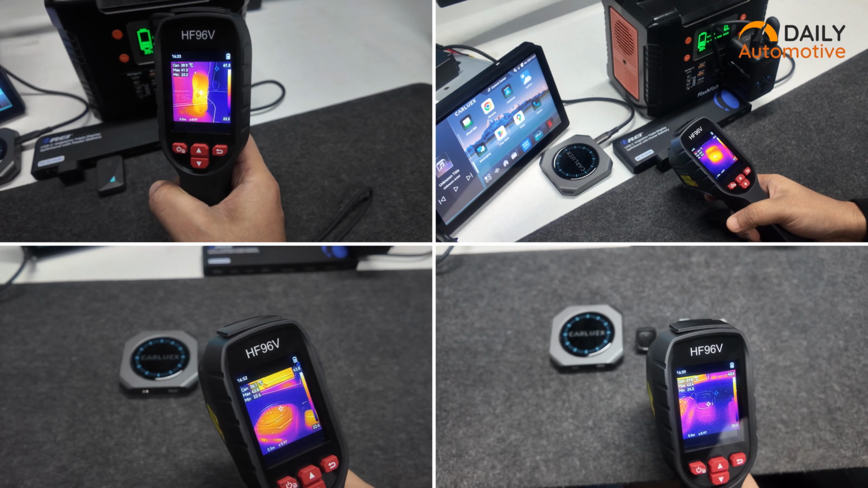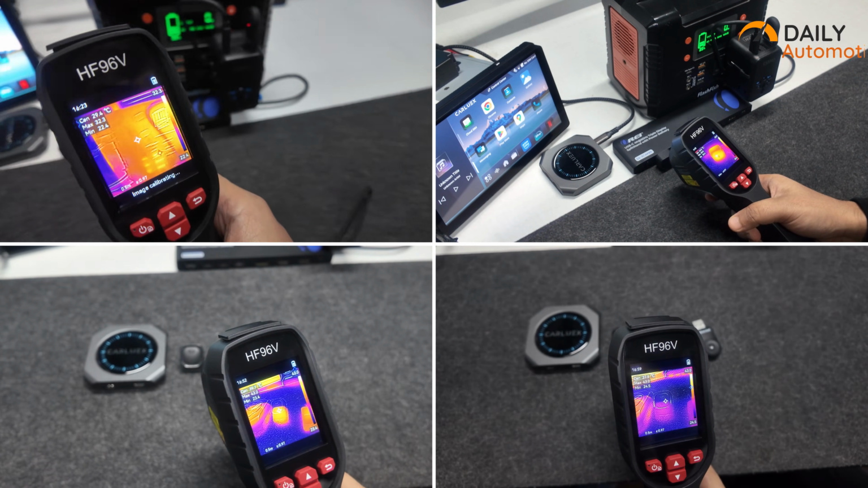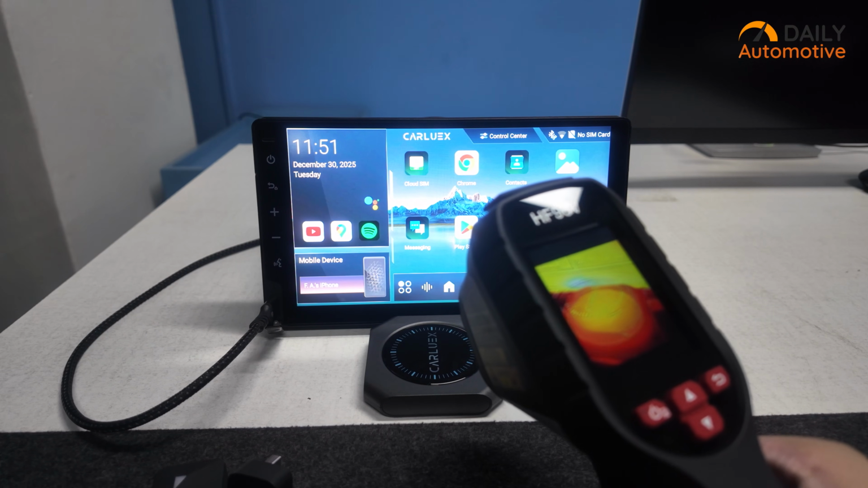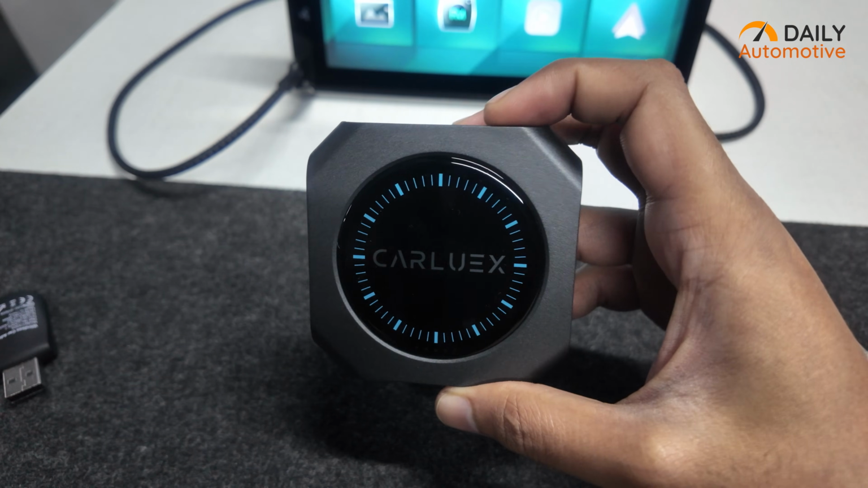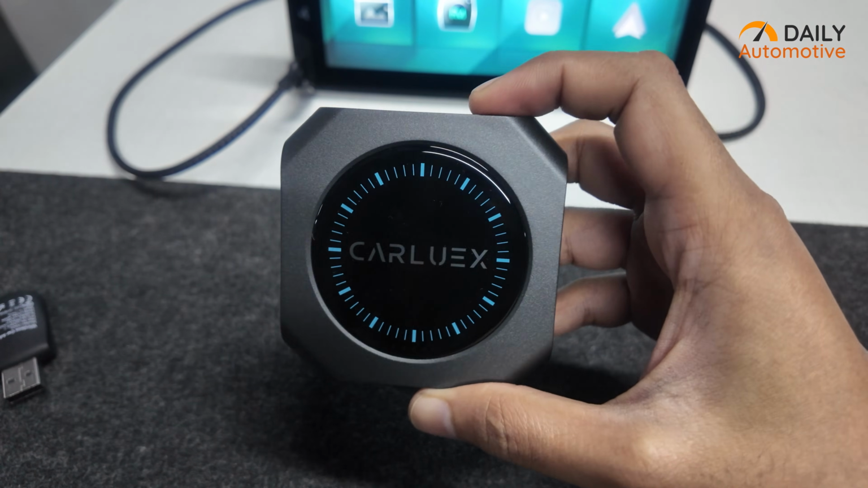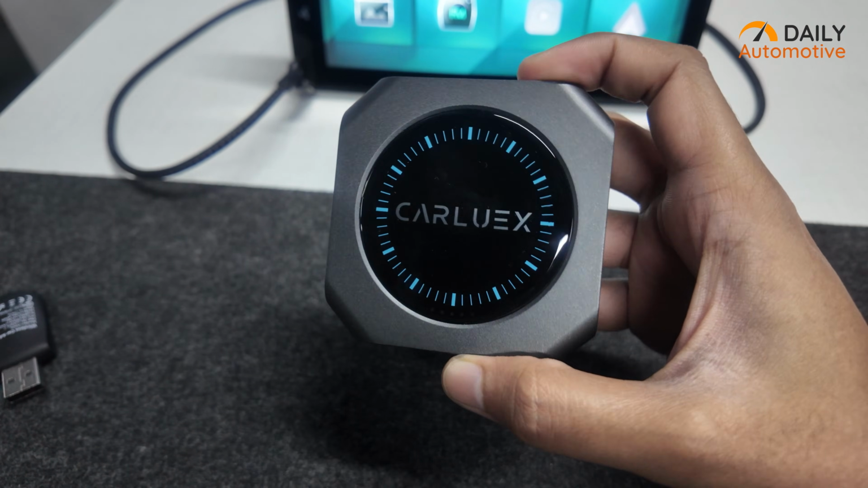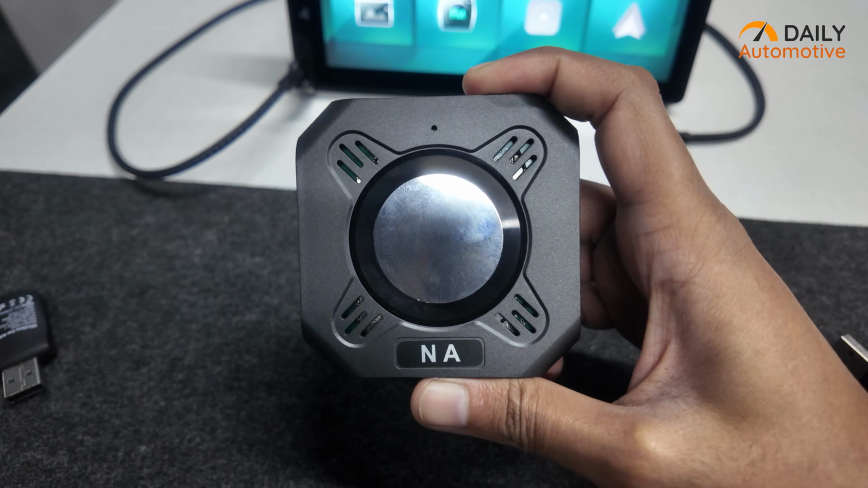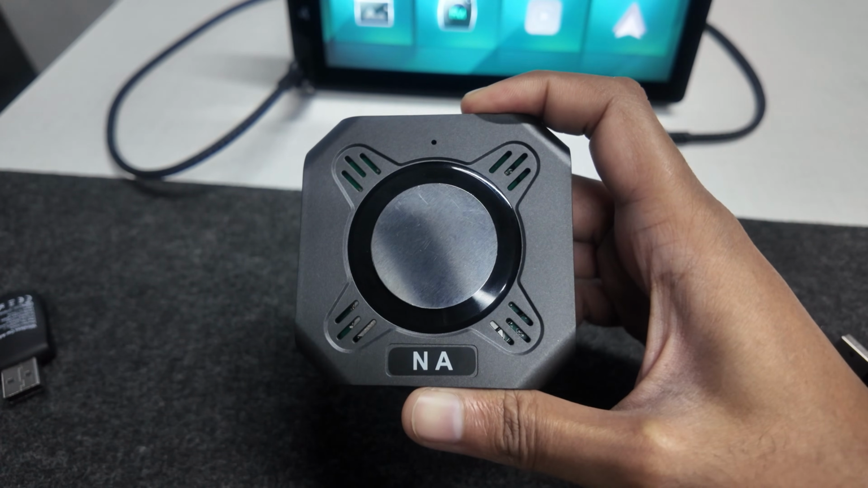When we look at the overall thermal behavior across all the tests, the adapter that stayed the most stable over time was the Carluex Pro Plus 2. The reason's also very clear. It's the largest unit here, but more importantly, it has a dedicated vent underneath, which gives the heat somewhere to go instead of letting it build up inside the casing.